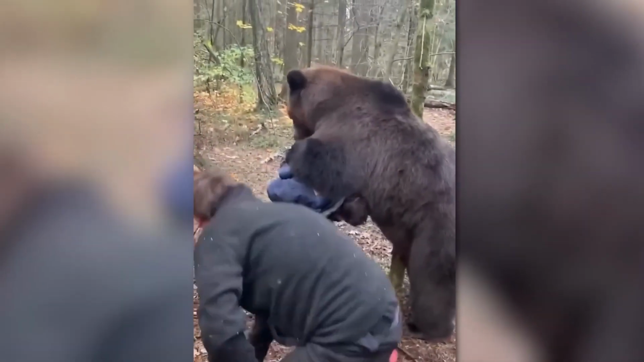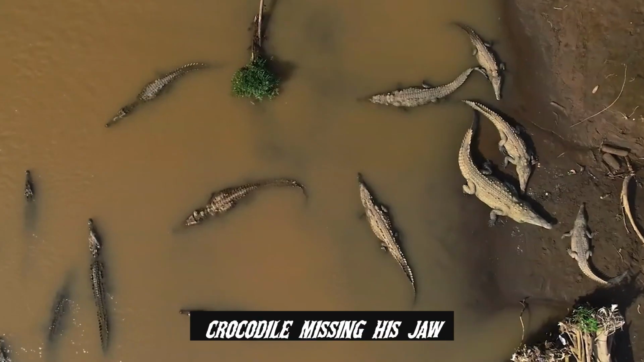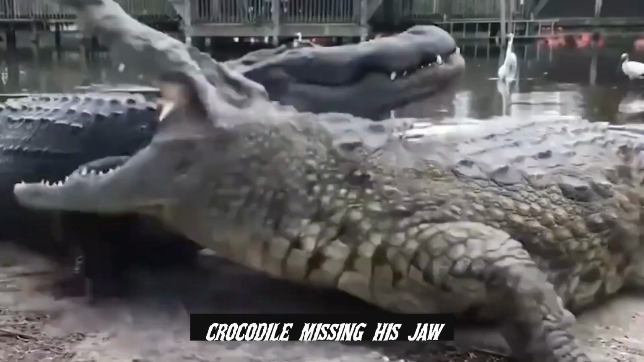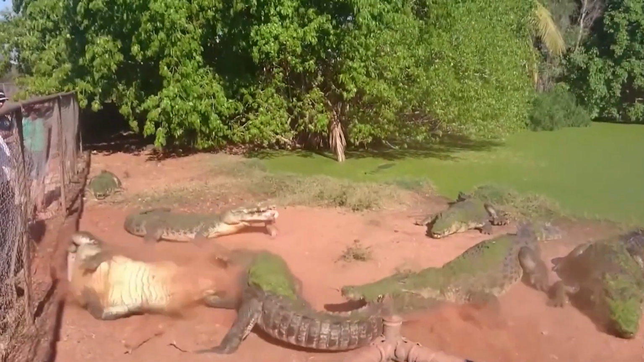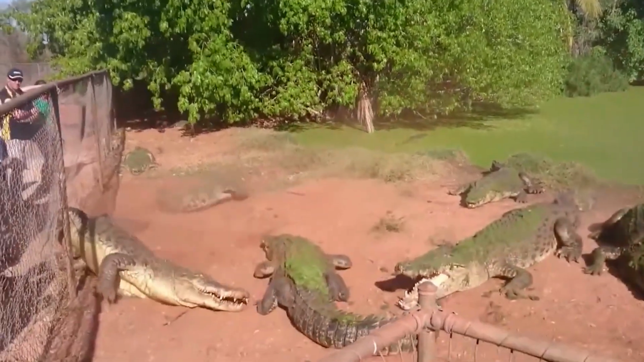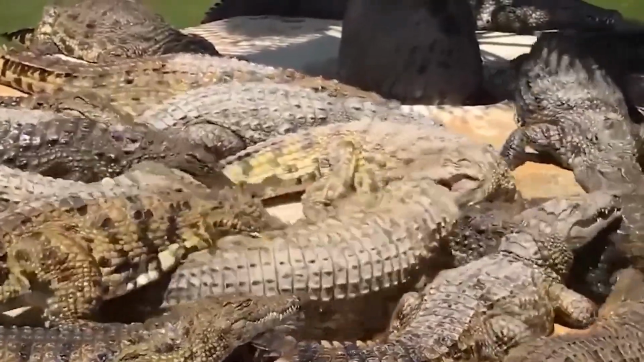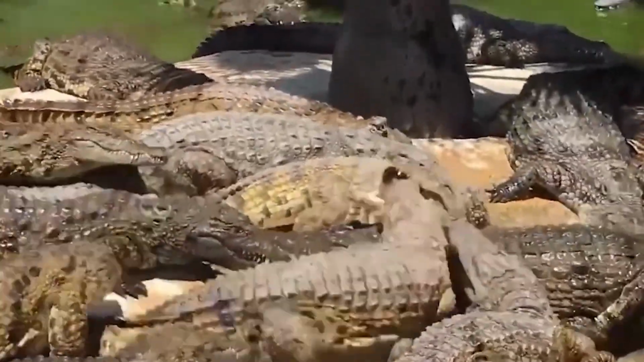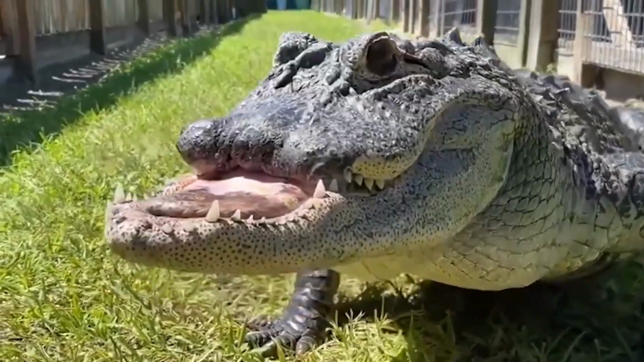Do such creatures actually exist in the wild, though? Absolutely not! Ever seen a crocodile missing his jaw? See this. It is estimated that there are more than 1 million individual crocs living in the state of Florida. Photographs of a crocodile that was 9 feet long and missing a huge part of its upper jaw were shared on Facebook.